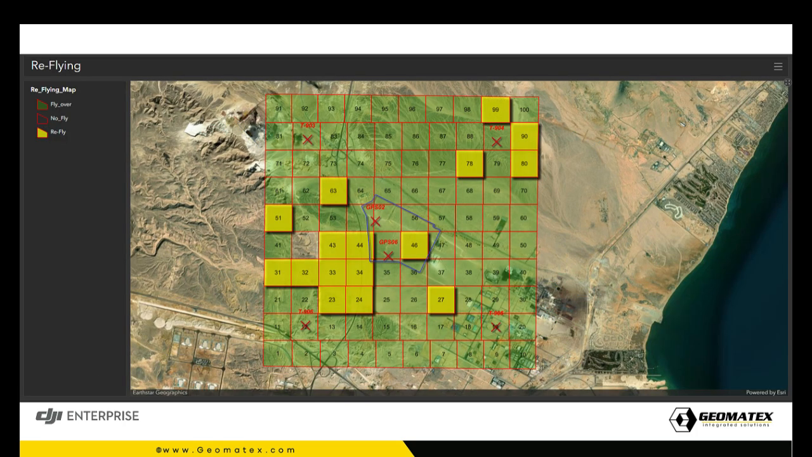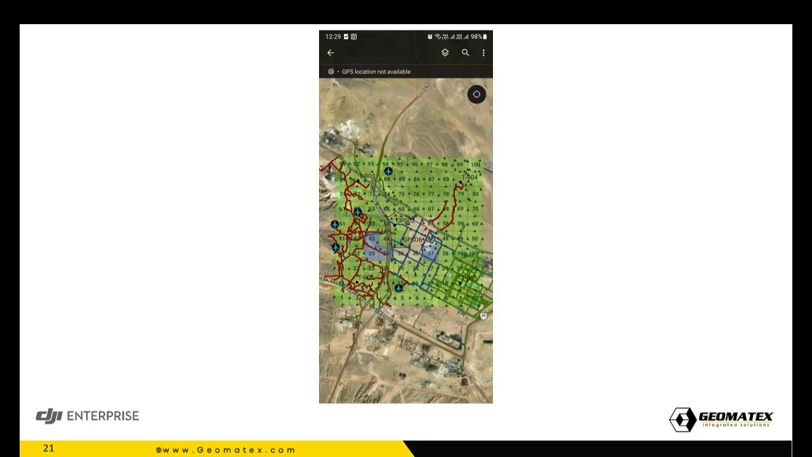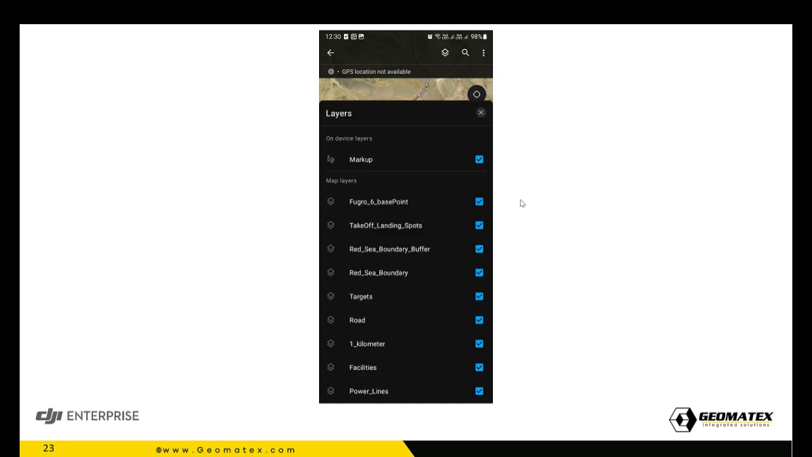And after initiating this database, we started to use it through a field mobile app. Each one of us has a mobile. He is being traced by his mobile and sharing his location, because we need to know who is where. He can also open different data layers, like when you open your Google Maps and navigate between the image and satellite image. You can navigate between the base point, the takeoff and landing spots, the targets, the roads, which plot you are in, also the facilities and the power lines, to be able to plan, avoid and navigate.